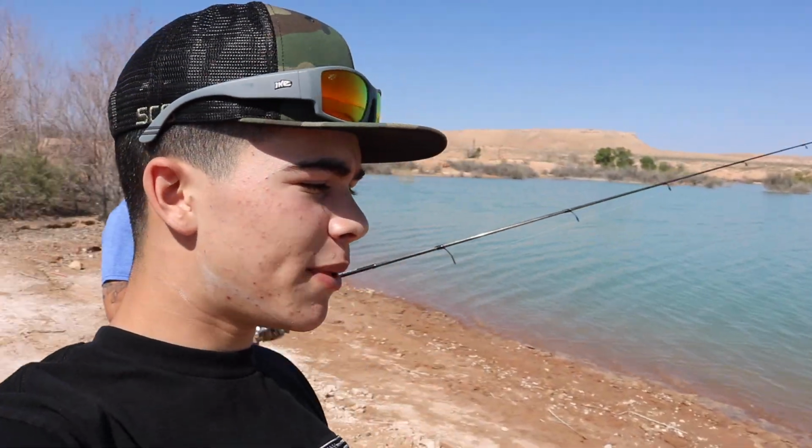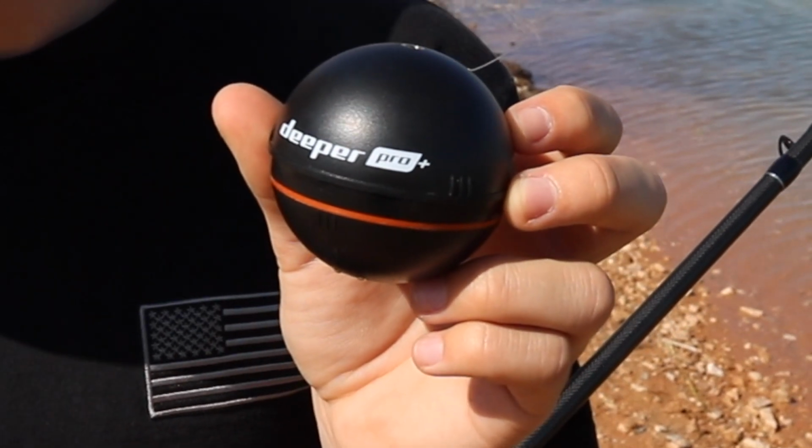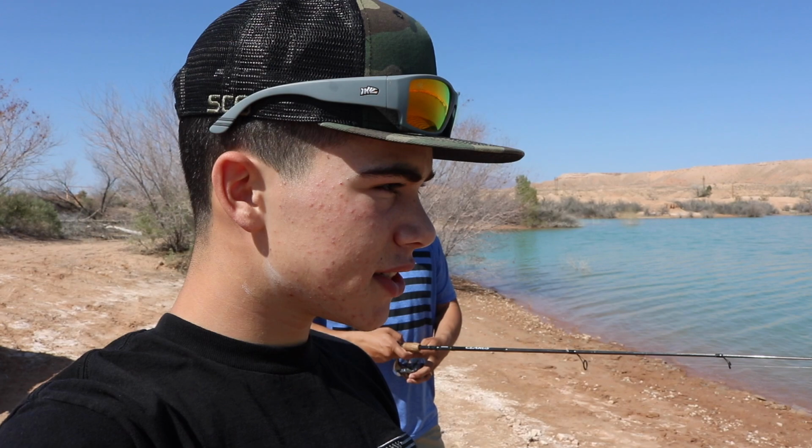As you guys can see, the water around this lake is a weird color, so we're going to try to figure it out. Hopefully the bite's doing good. We got the Deeper fish finder, and we're going to be giving that a little trial. We're going to see how that works and try to map out this lake. We've never really mapped it out. Like I said, last time we were here was 2 years ago.